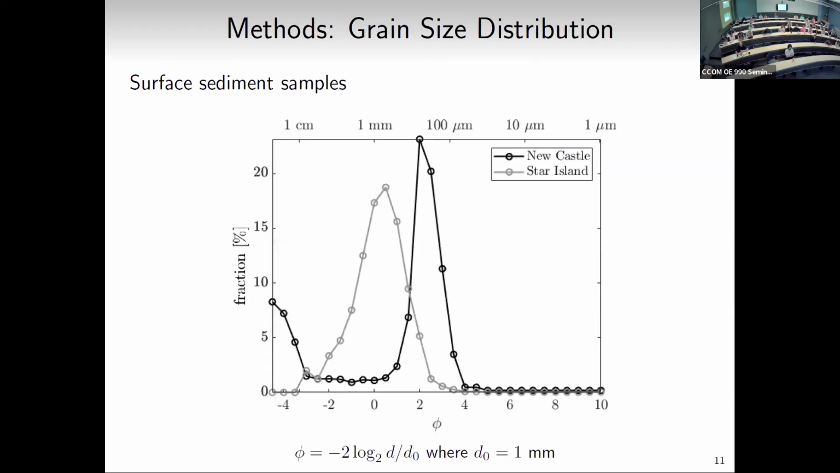And so I did throw up some grain size distributions here. So we have one of the Star Island sites and Newcastle; some grab samples of the surface sediment were taken and processed. This is a typical way we look at grain size, a percentage fraction as a function of grain size, in our normal millimeter way of thinking, or what's often used for grain size distributions is phi, which is just a logarithmic way of thinking of the grain sizes.